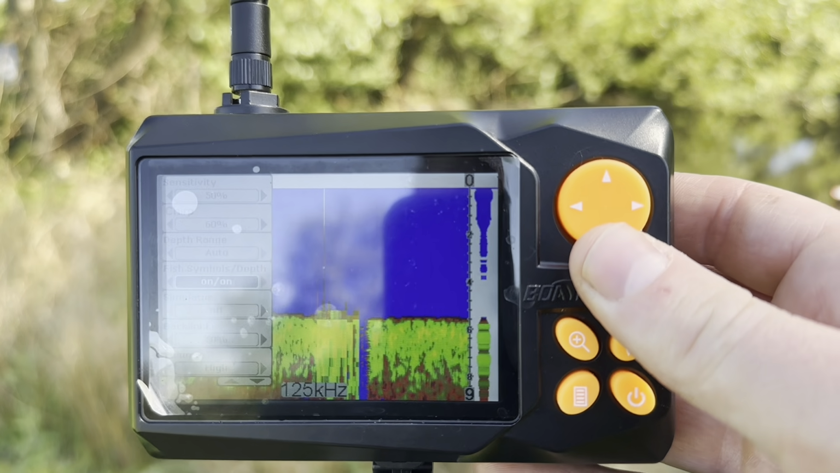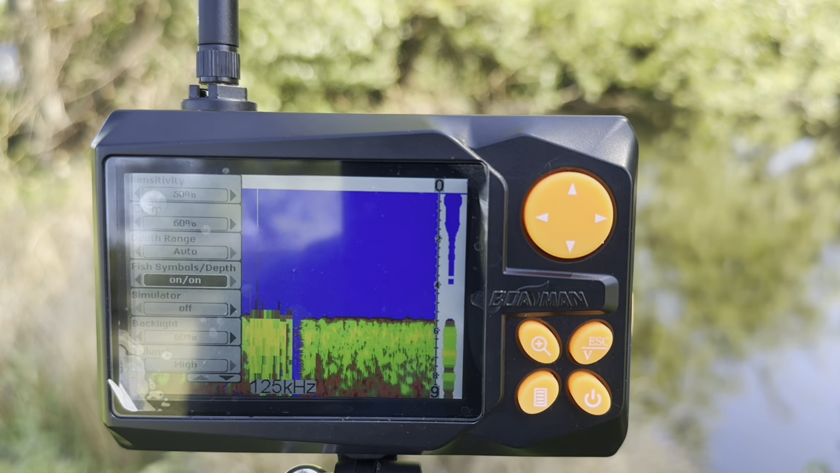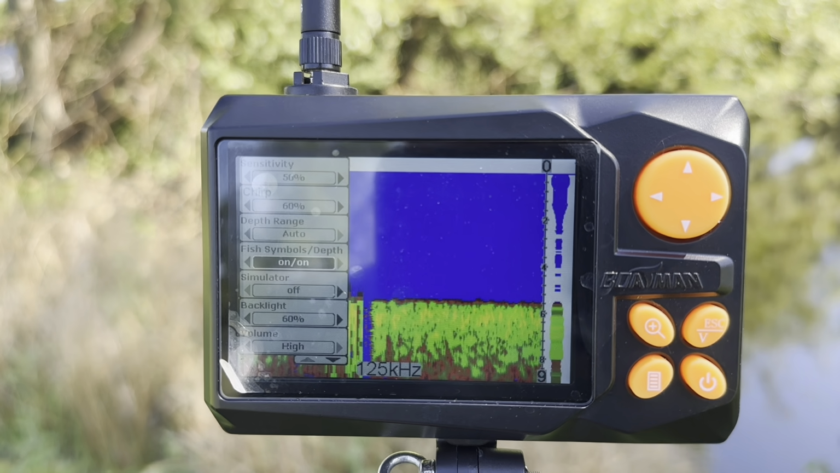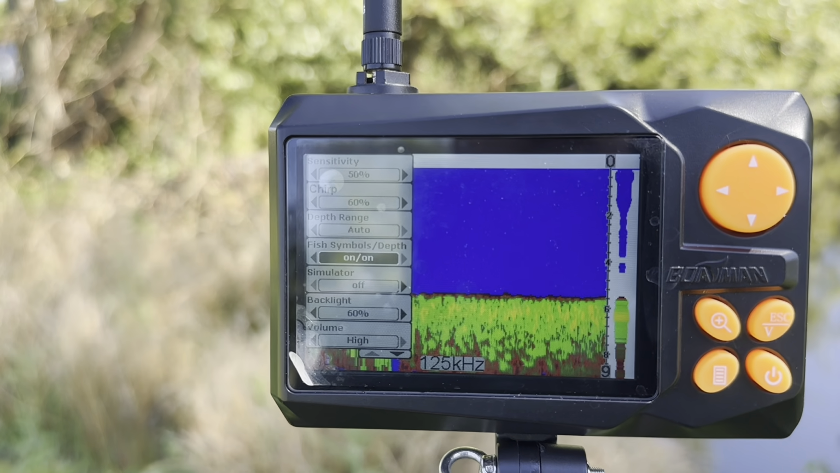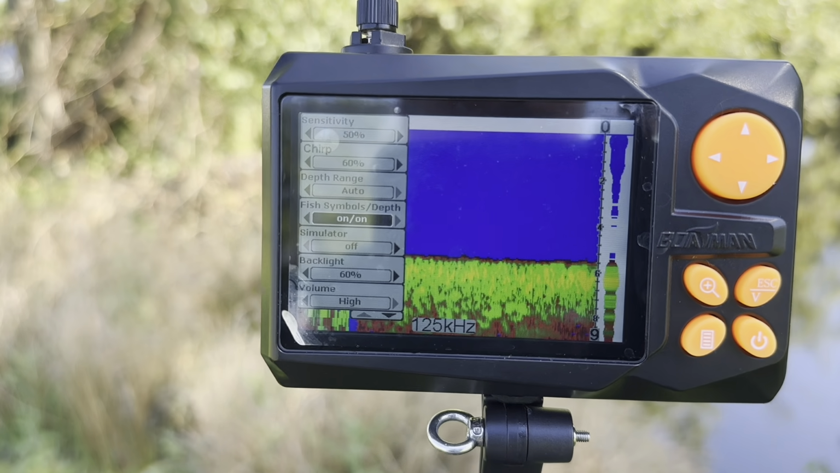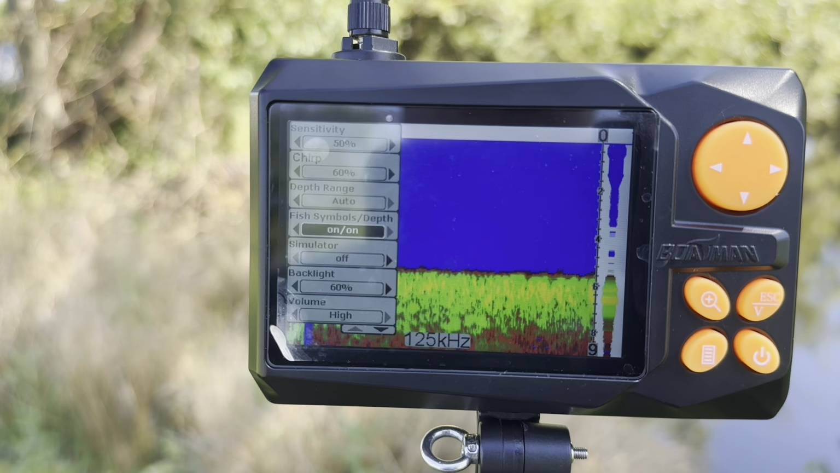Next down, we have fish symbols / depth on. So fish symbols on basically means that your fish finding feature is on, so it will display fish. And then the second on is for the depth, which means it will tell you what depth. So if it sees a fish and it picks it up on the fish finder, next to that it will have a little depth reading, so it tells you where that was at. And I will give some advice on this in just a moment.